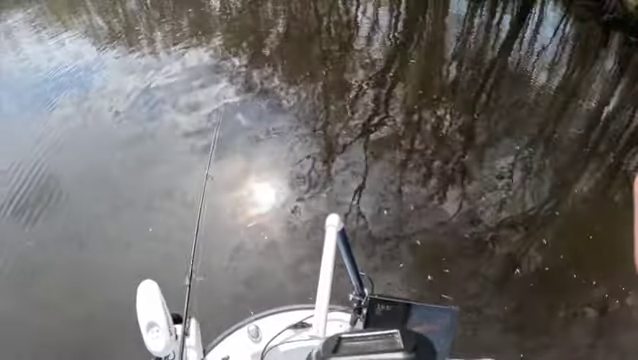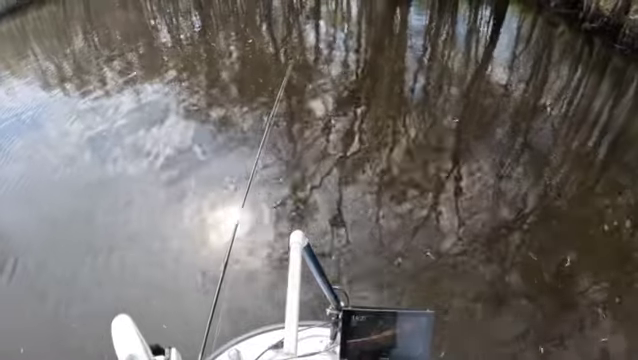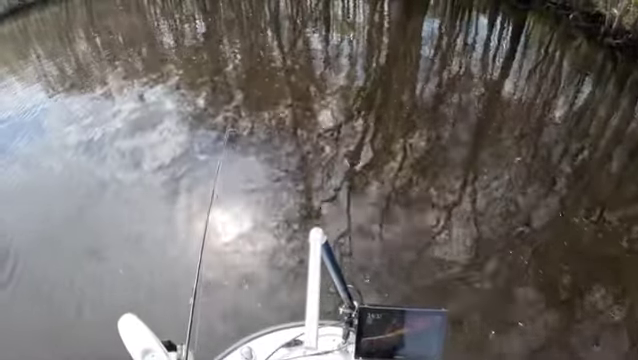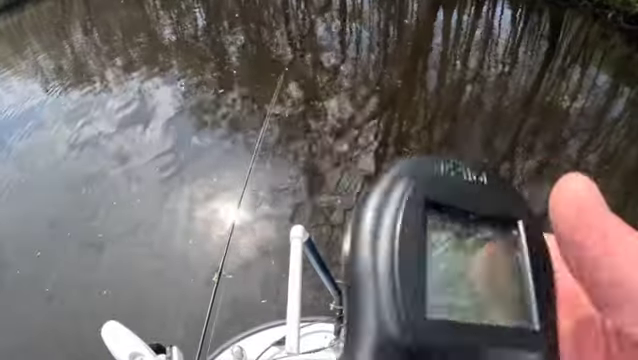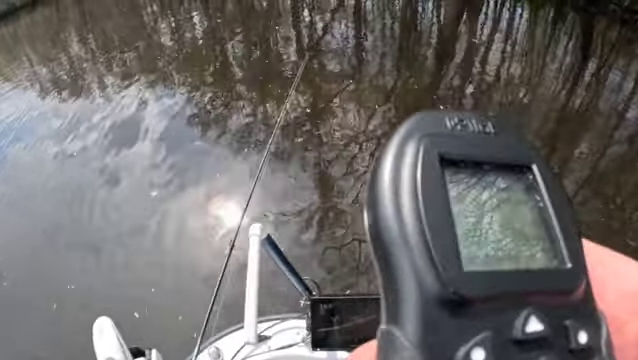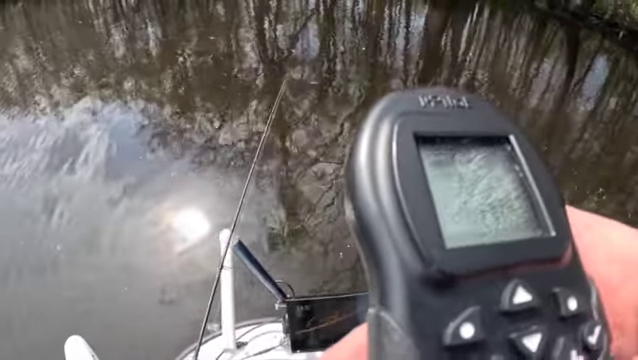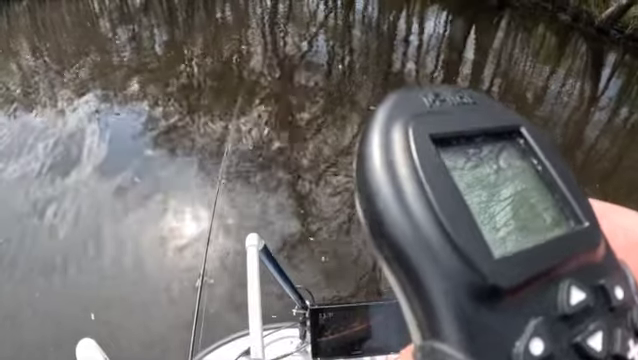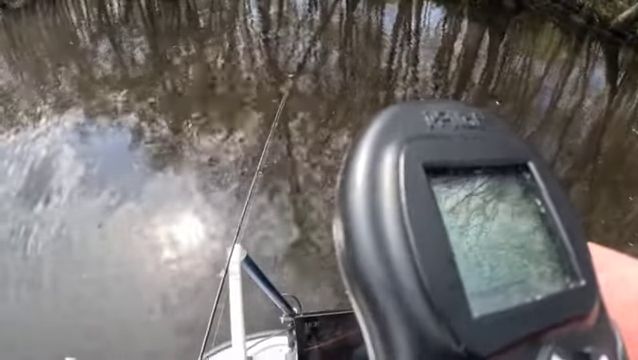But this is not the best crappie spot at all. I've caught several crappie here, but this is not like a lake where you can go to a brush pile or set up on them with spot lock and just sit there and fish for them. I do like the pole mount because when you're on spot lock, it's not on the trolling motor, so you can point the transducer at the fish and fish for them.